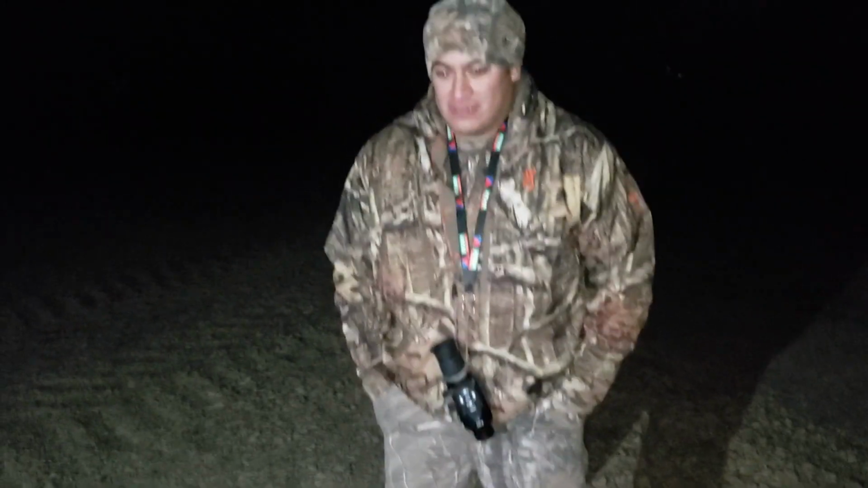Guys, I am super stoked over this dog right here. I mean, he is just a giant. He's no joke, a warrior. I was about ready to go home. This dog took 36 minutes to get in. He came from a long ways off. We have called this spot 5 or 6 times. We have not killed a coyote here until tonight.